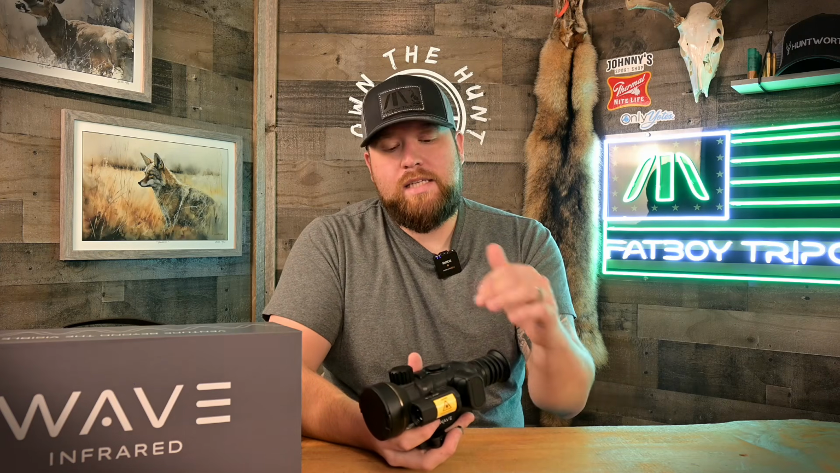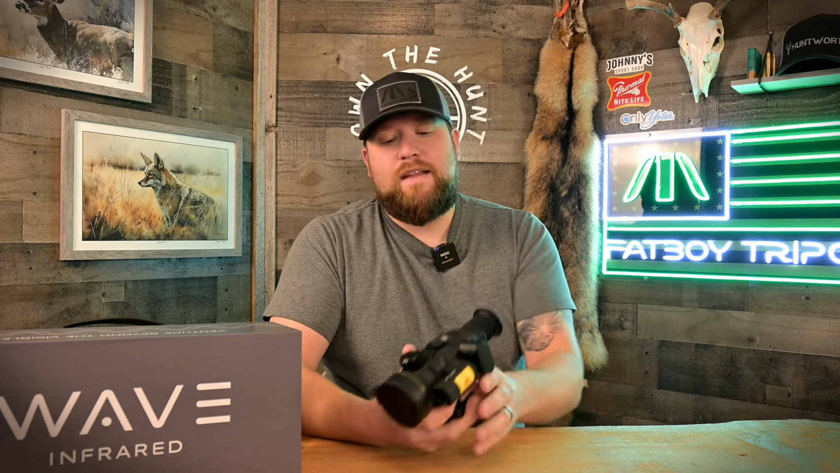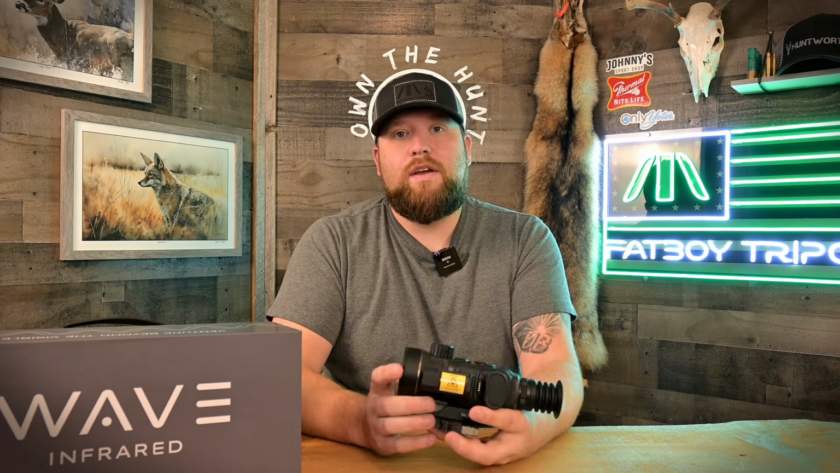Wave has one of the best ballistics calculations I've actually used to date. When I was in Texas and we were ringing steel out to 1,000 yards with the ballistics calculation that they have and their rangefinders, it was pretty much a dead giveaway to me of how capable and how powerful that ballistics calc was. So with that said, guys, 2 buttons on this unit, that is it. Very, very easy to manipulate, very, very easy to use. Love that.